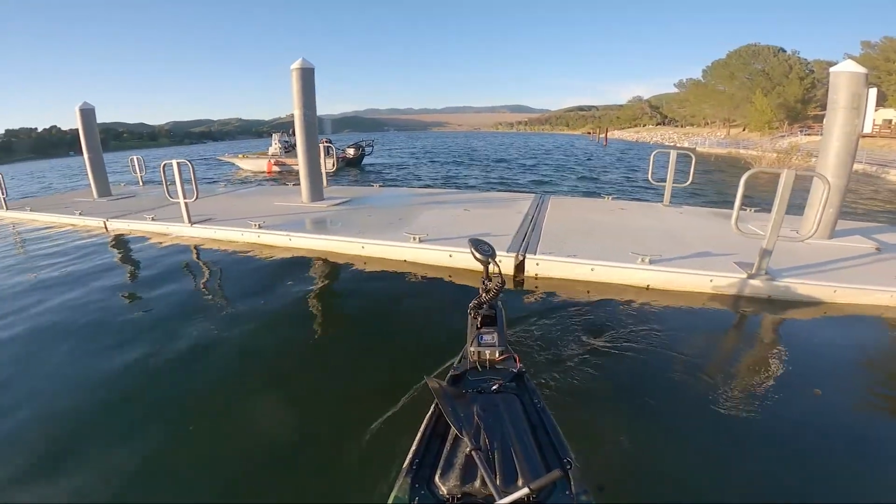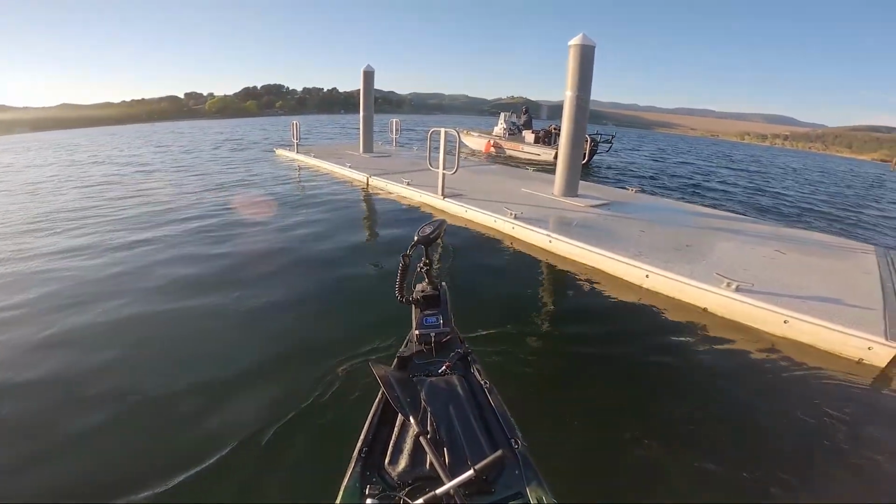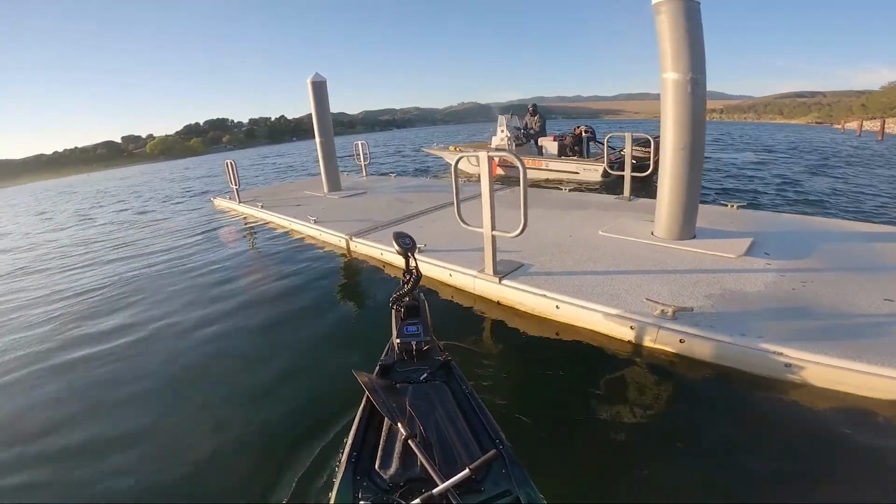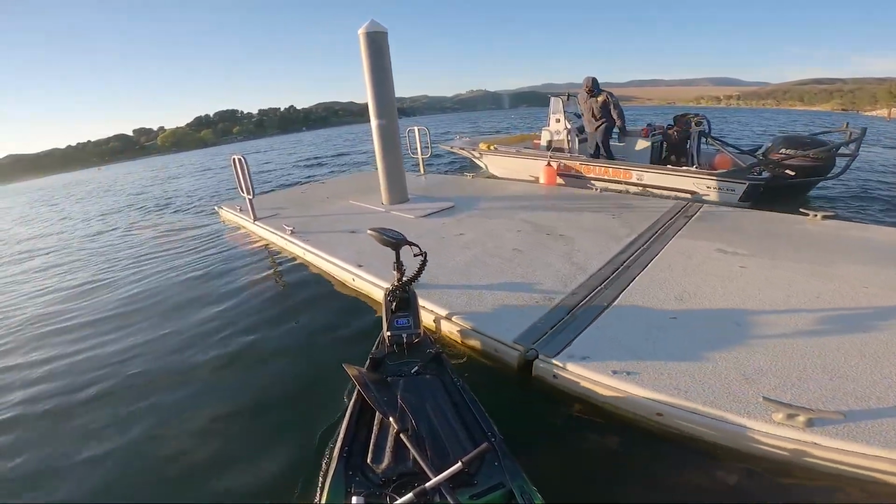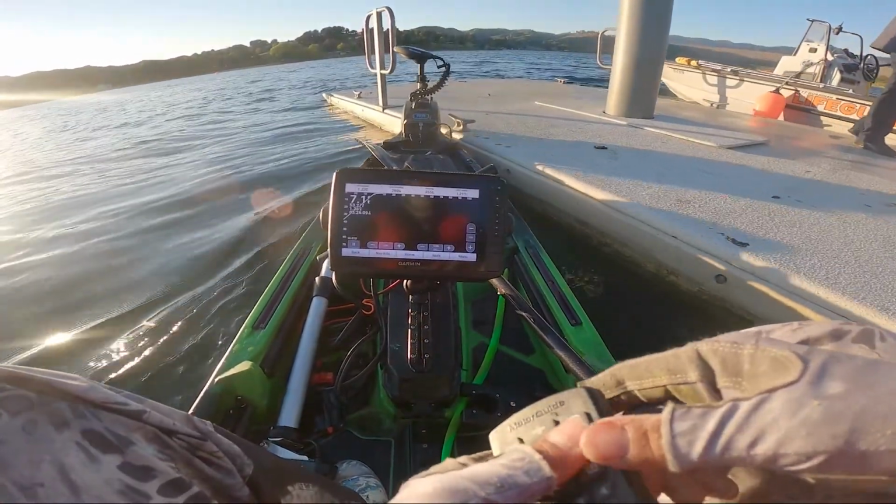So I'll sip on my energy drink or just relax every single cast. I'll cast it, crank, crank, crank, crank, and then I'll let that bait fall until it's down maybe mid-water column or a little bit lower.